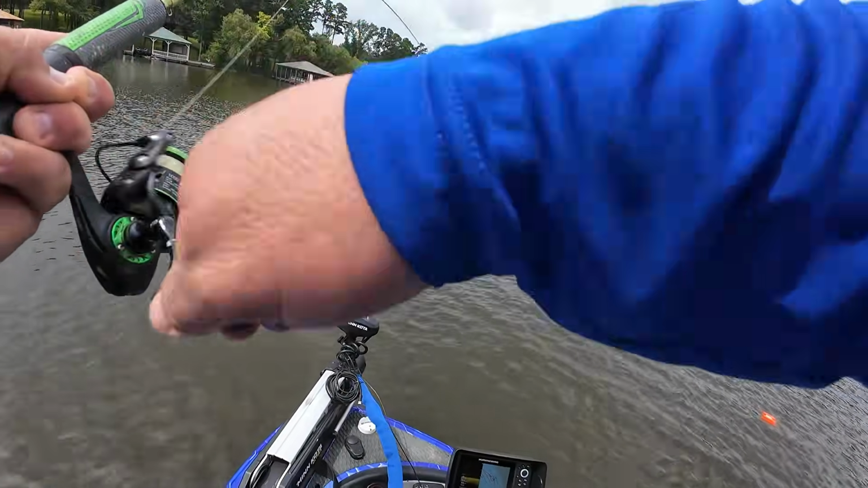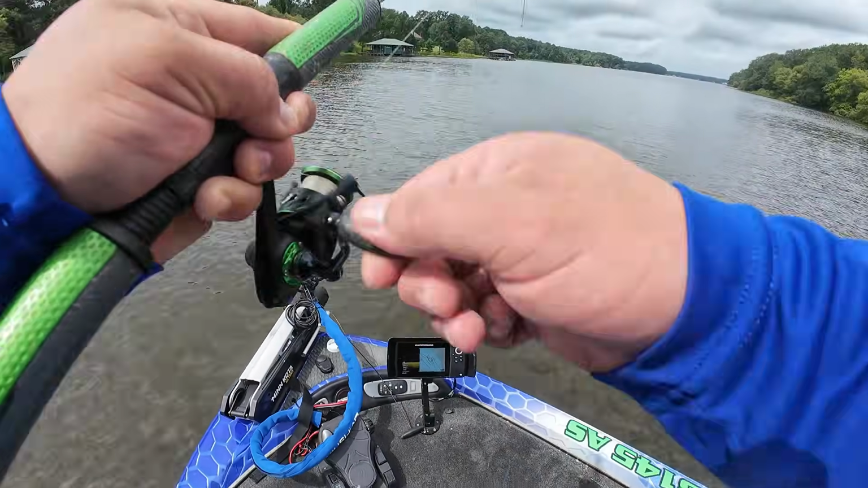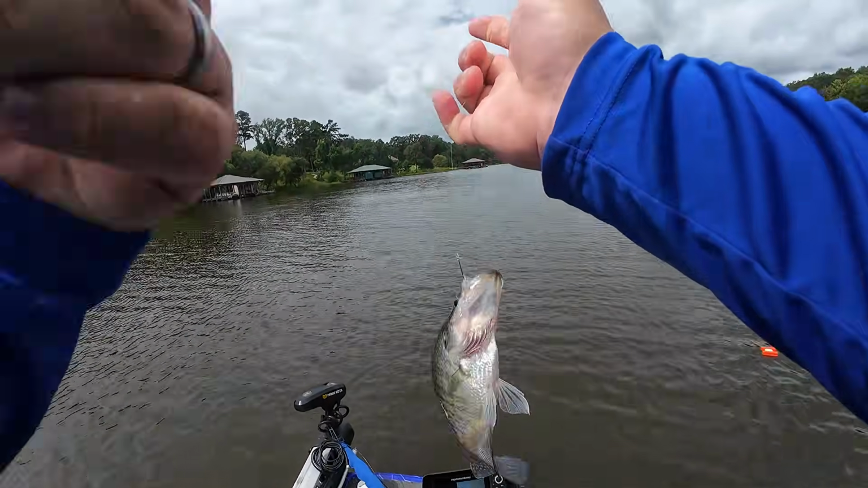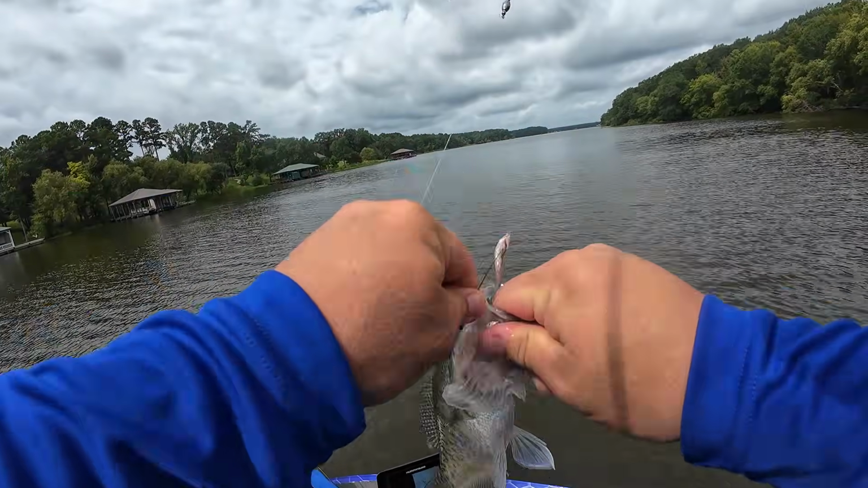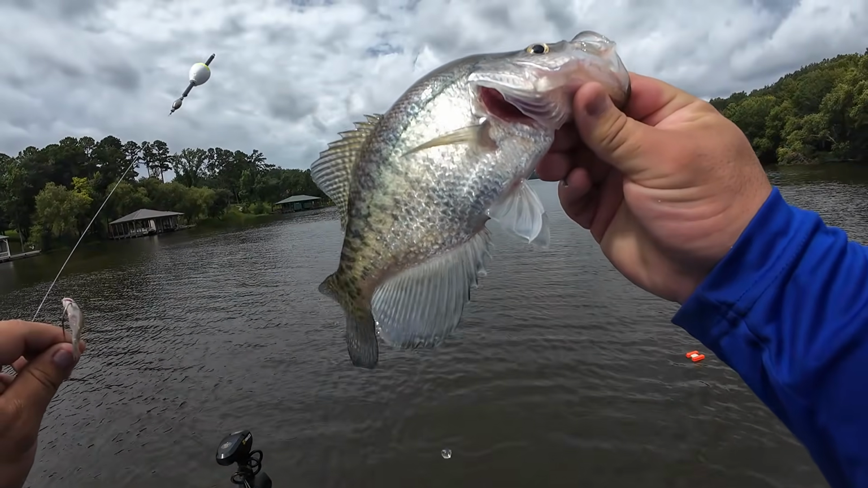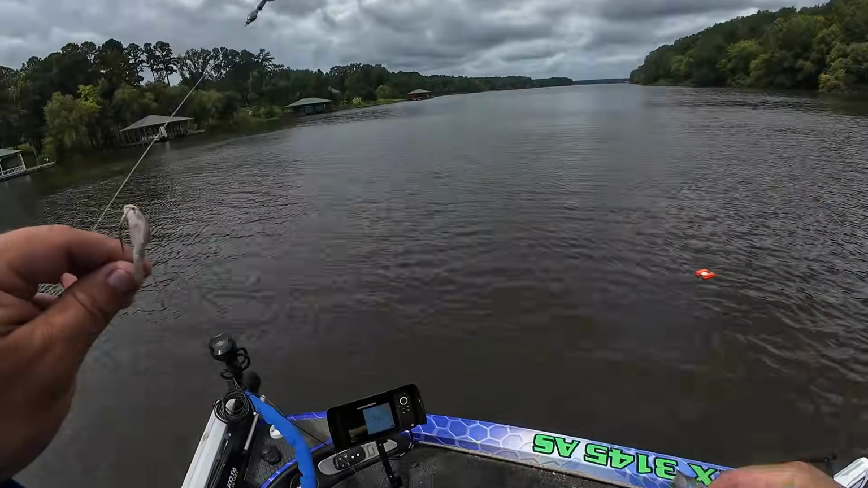There he is. Oh yeah. Oh man, that's a good one. Good fish. Hey guys, that's a good crappie. That's 2 keepers off this pile, I think, and 2 smalls. Nice. That is awesome right there.